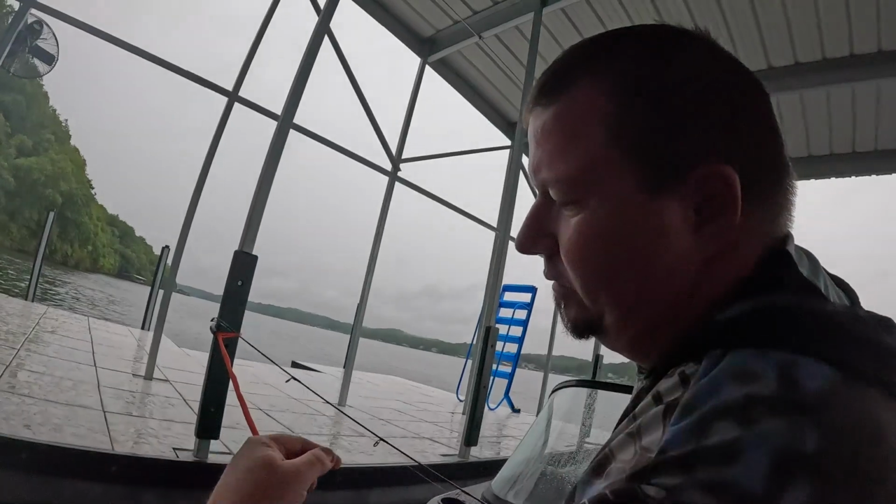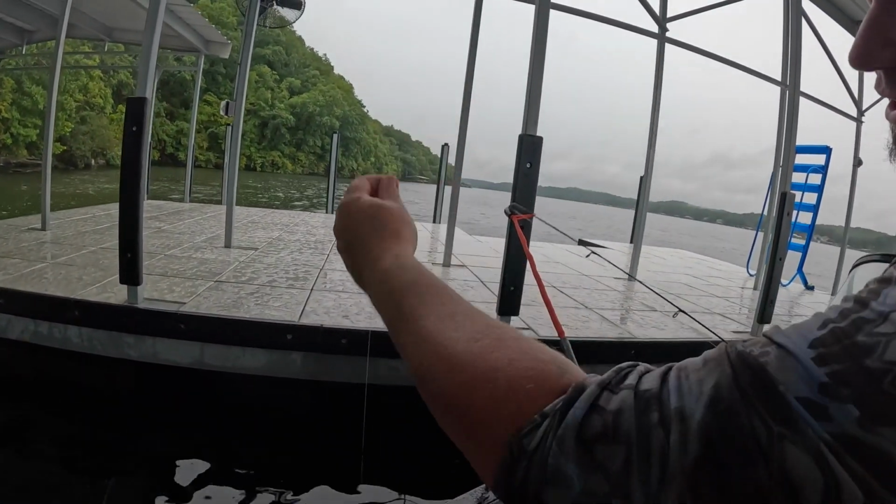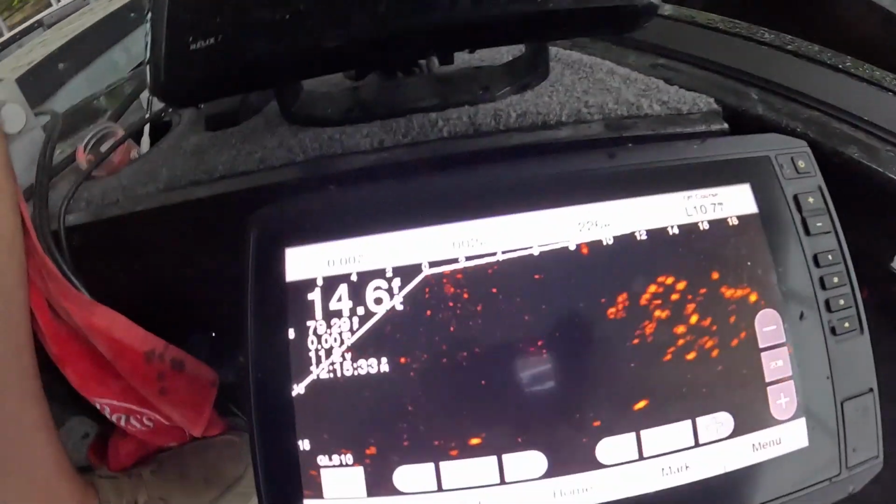You fishing by yourself too? Yeah. Wow. Usually I would just snap this rod and throw it in instead of fixing it. But we're gonna go ahead and just fix it for the video.